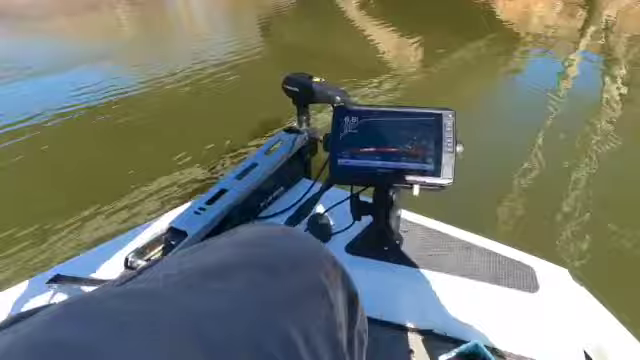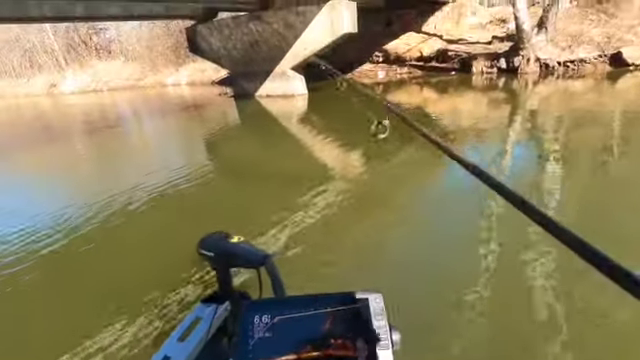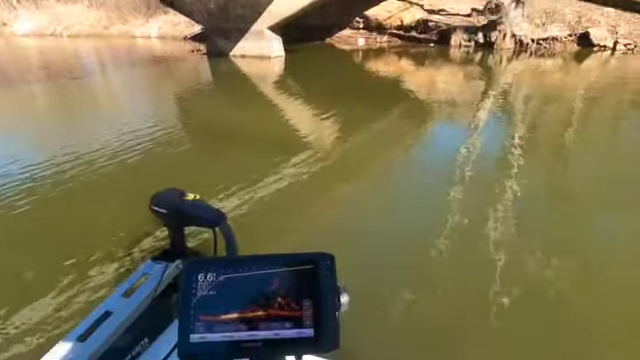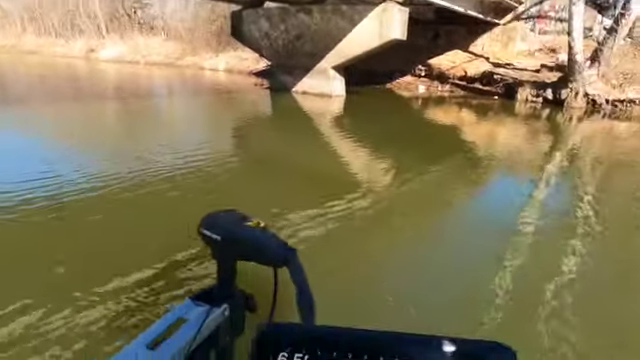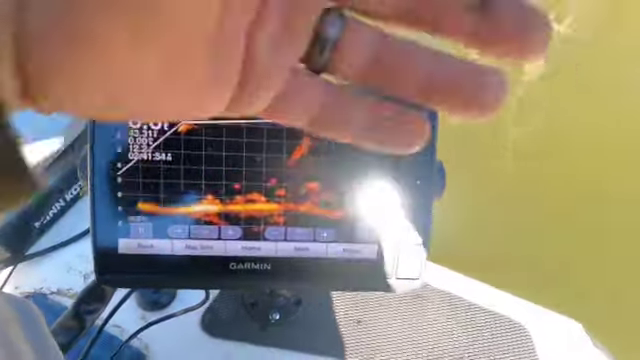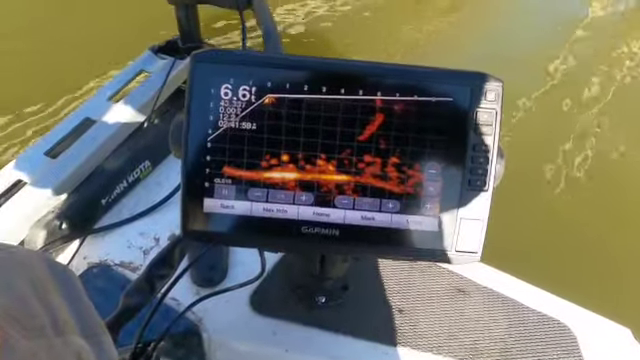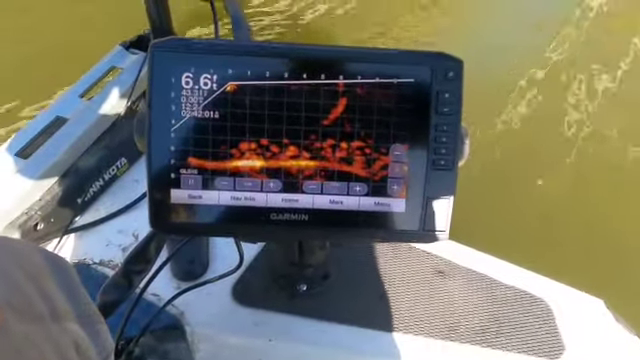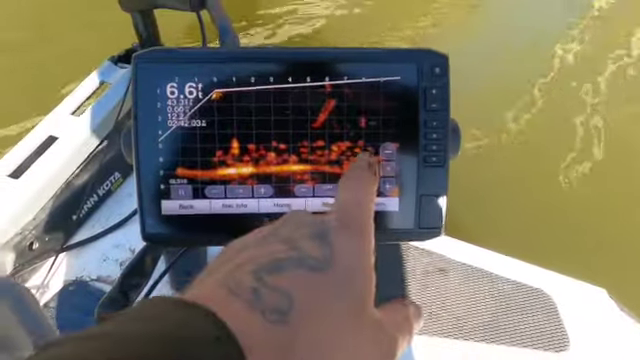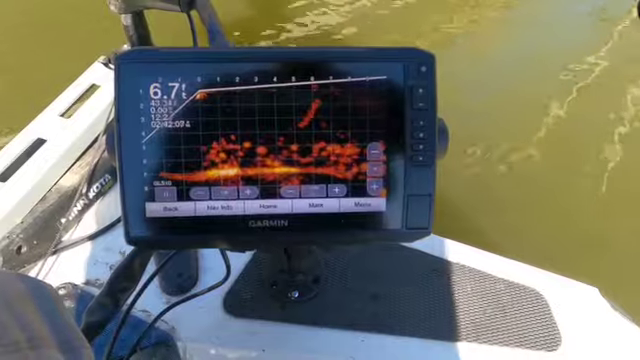Now, we're going to cast this bobber out of our way. Just get it out of the way. Somewhere over there. Alright, we got fish in front of the screen here. Now, if I get down here, maybe you guys can see this. I'm going to drop this worm. Look for the marks that are jigging up and down. They're right there. That's my stuff. And I just dropped it into a school of fish.